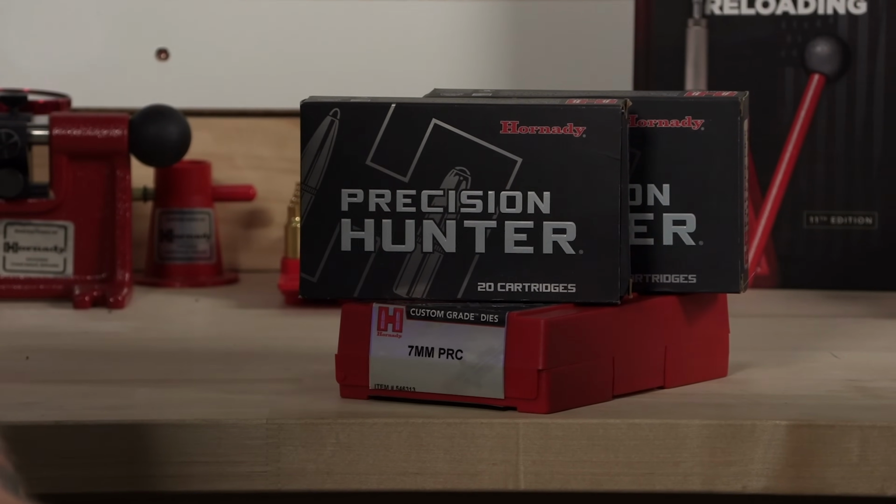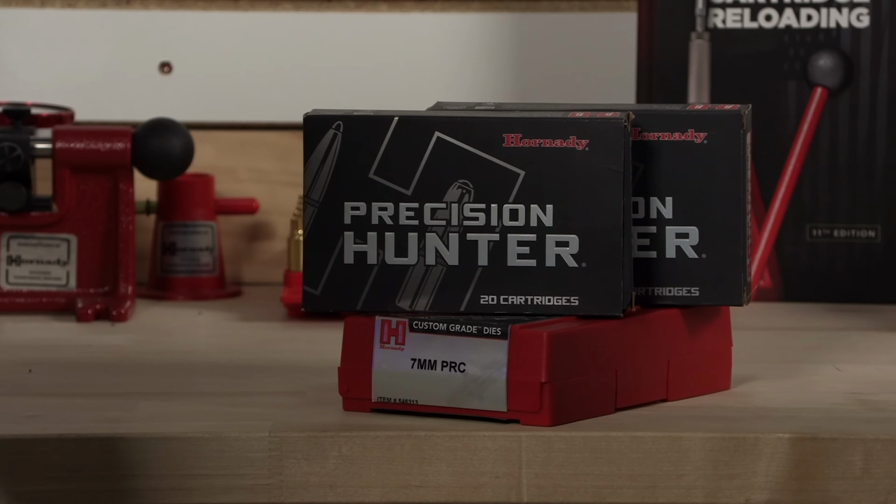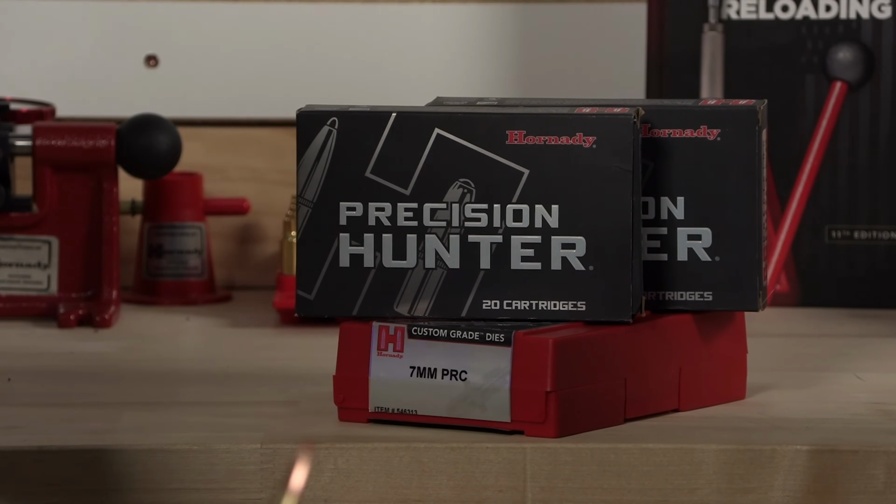Okay, yeah. I think you're going to like it. I'm excited for you to use this on the hunt. It's lightning in a bottle right here. This is the good stuff. Fantastic. I'm looking forward to the hunt.